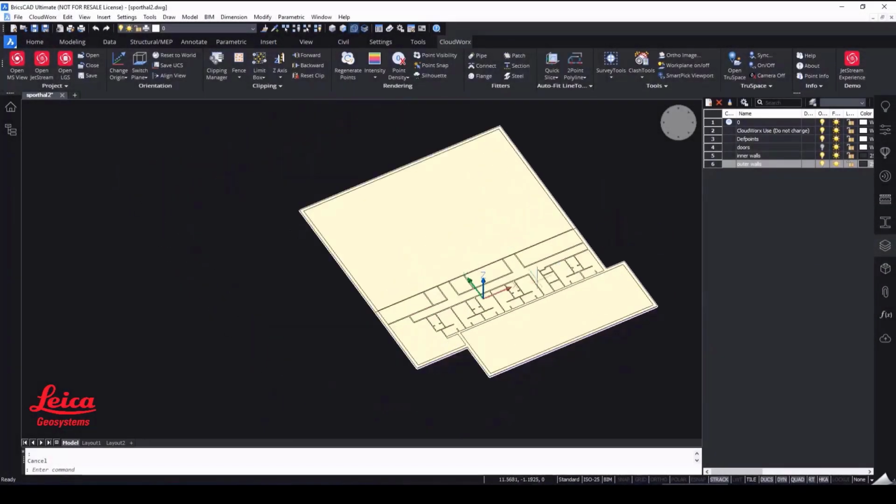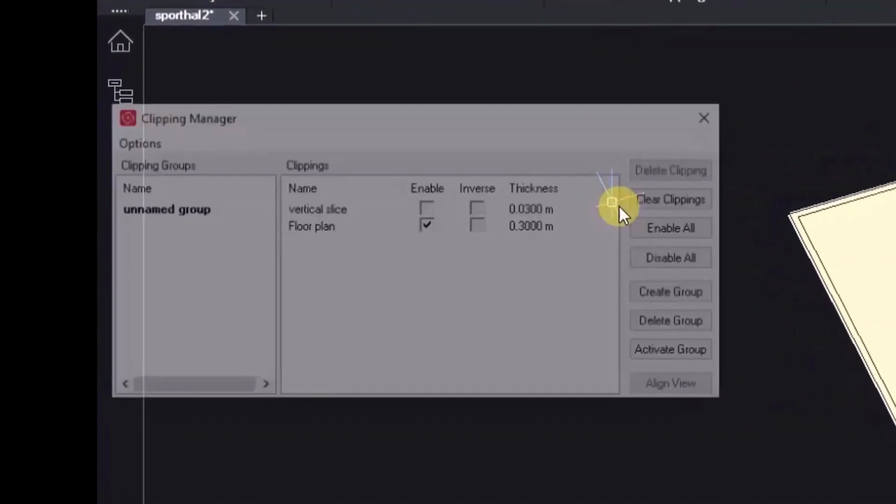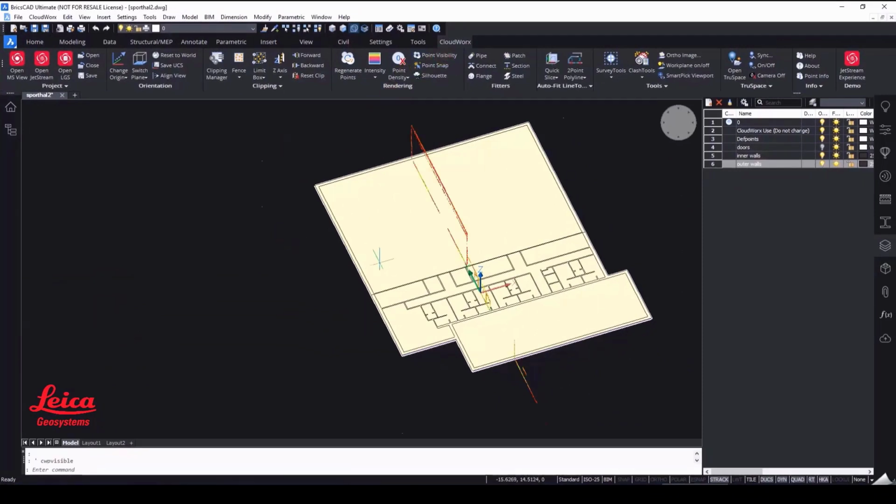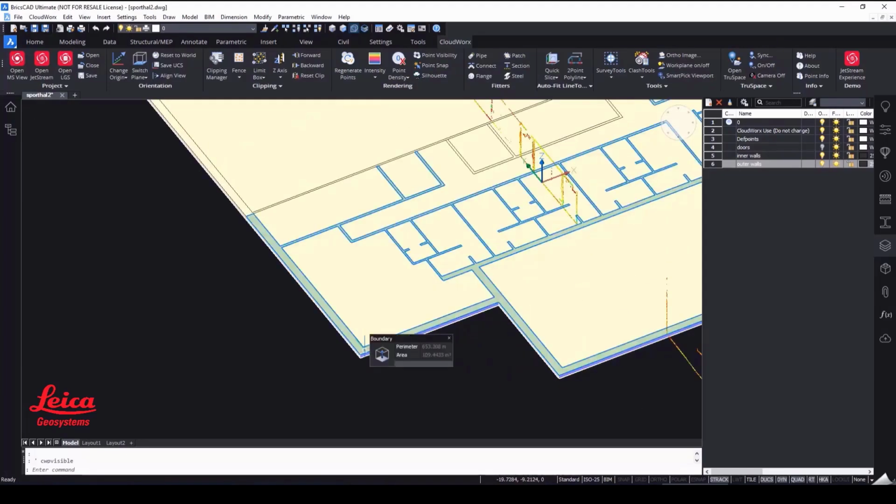We saw BricsCAD working with CloudWorx to create a plan from a point cloud, but we could continue to leverage the LGS point cloud to create a proper BIM model using BricsCAD BIM's tools. You can use the CloudWorx clipping manager to switch on a vertical slice of the point cloud and use that as a guide for extruding height. Snap to points within the point cloud and extrude the boundaries.